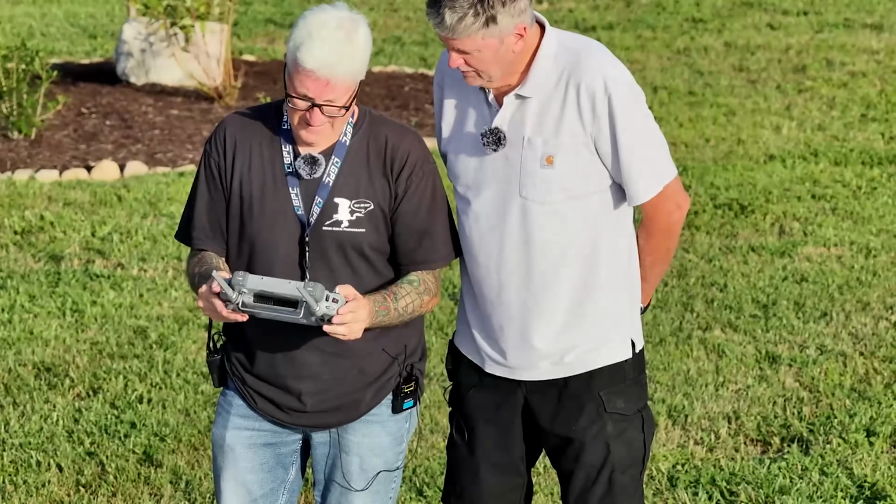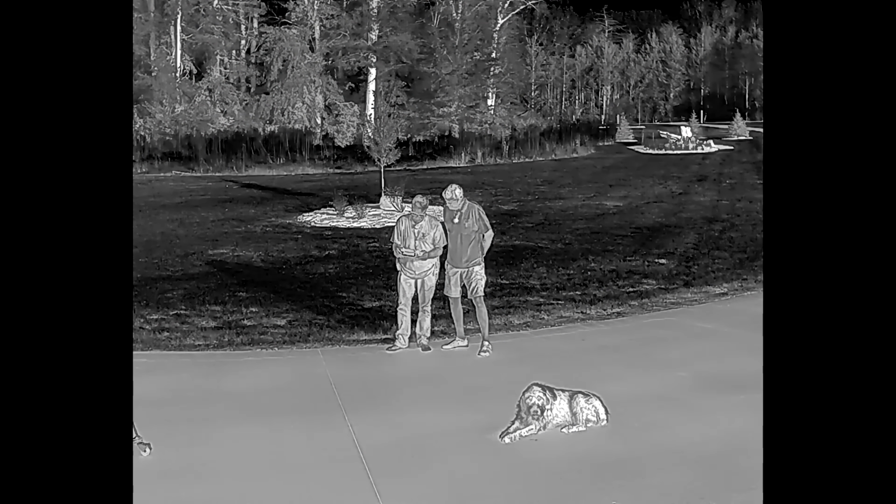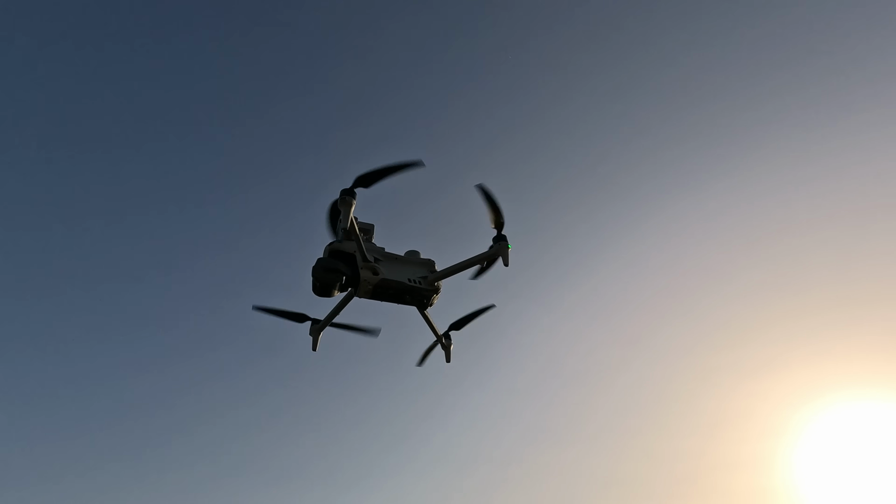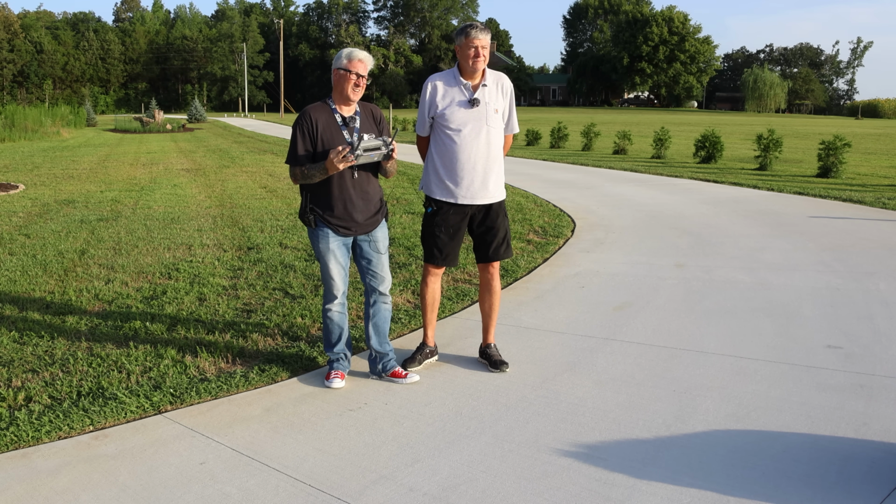Okay, so maybe zoom in and then hit that. Nope. Well, it's a separate camera. Of course. Yes. Okay, I'm just hitting all the buttons. So let's see how hot your dog is.